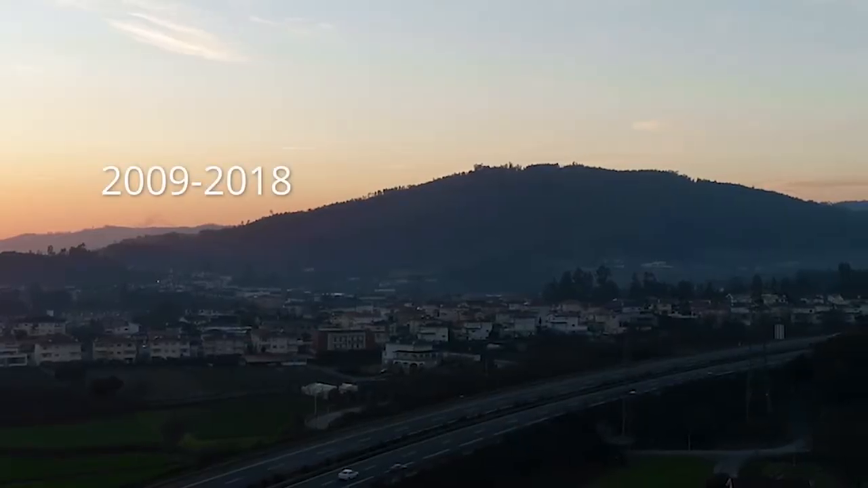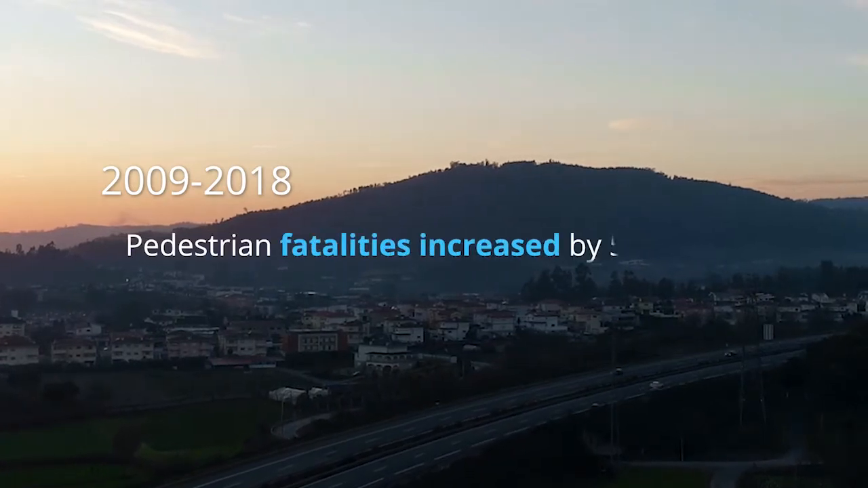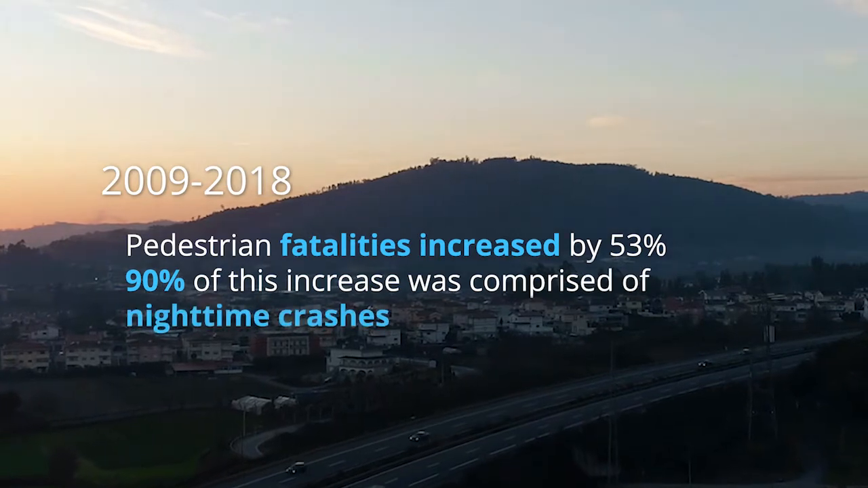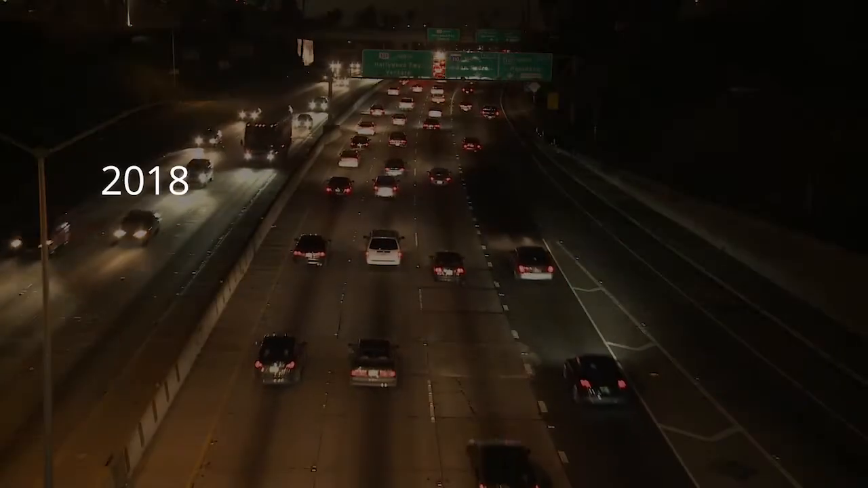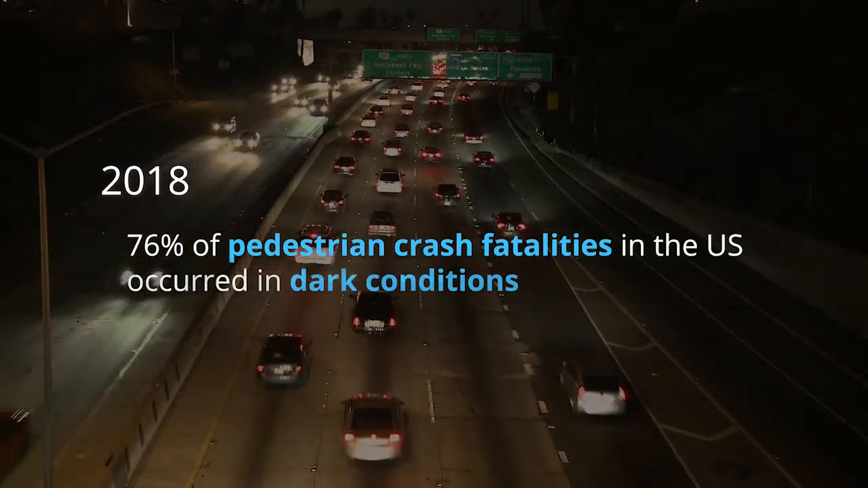Between 2009 and 2018, pedestrian fatalities increased by 53%. 90% of this increase was comprised of nighttime crashes. In 2018, 76% of pedestrian crash fatalities in the U.S. occurred in dark conditions.